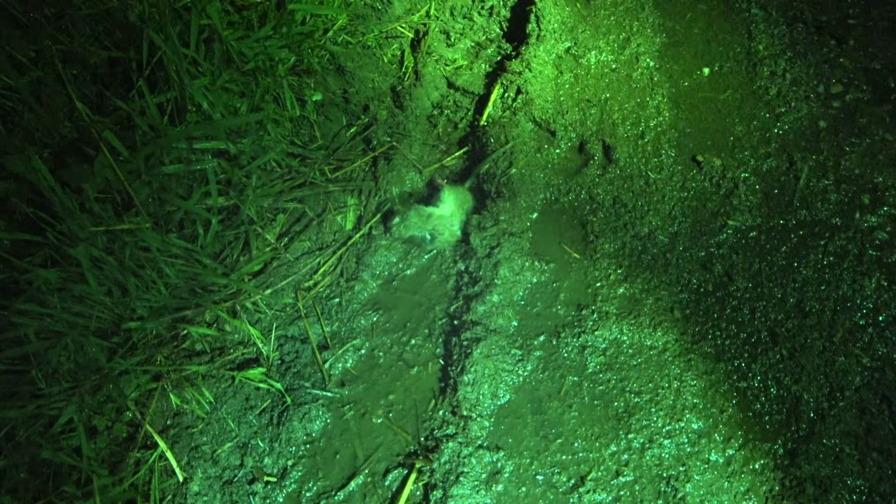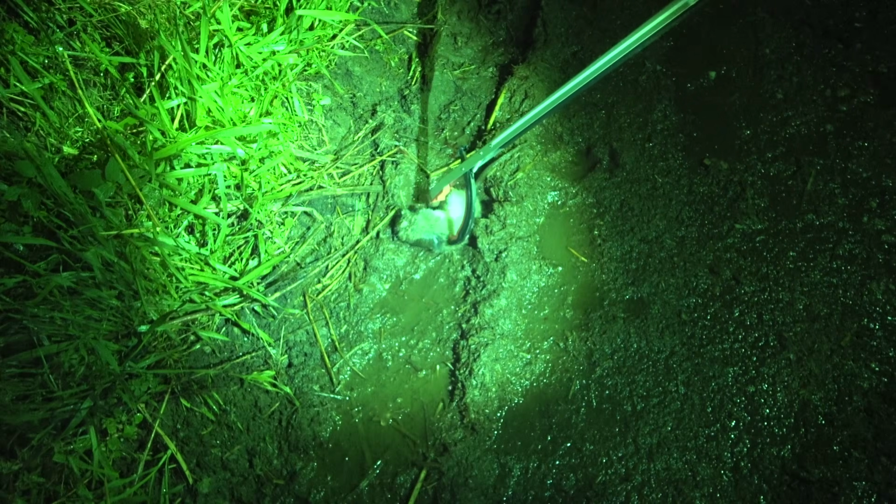Right, you'll notice what Jim's doing here. Look, he's got a litter picker. He never touches them with his hands. No need to. He's wearing gloves as well. Straight in the bucket. And that, at the end of the night, all the dead rats will be left for the farmer to dispose of in his incinerator. That's how it should be.